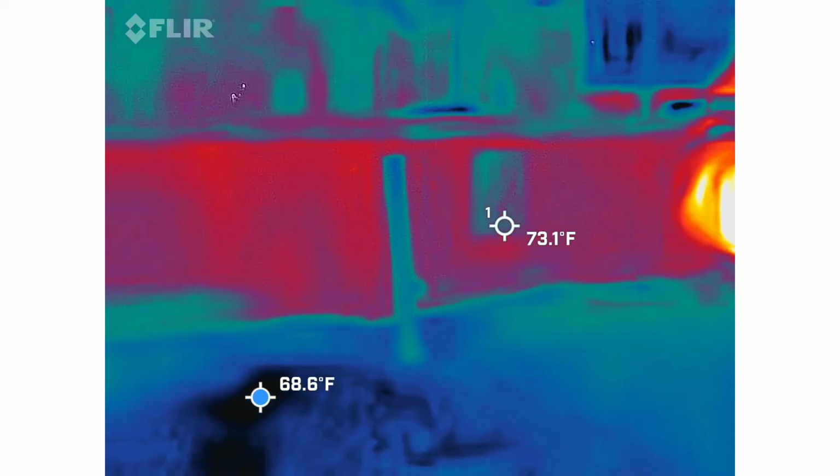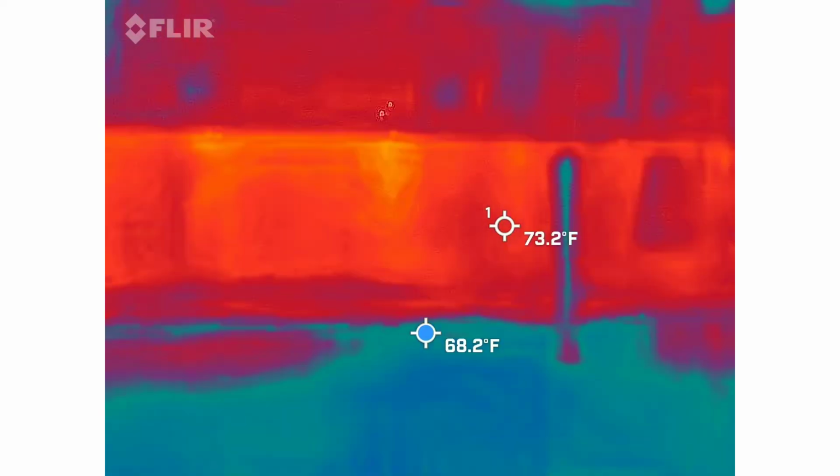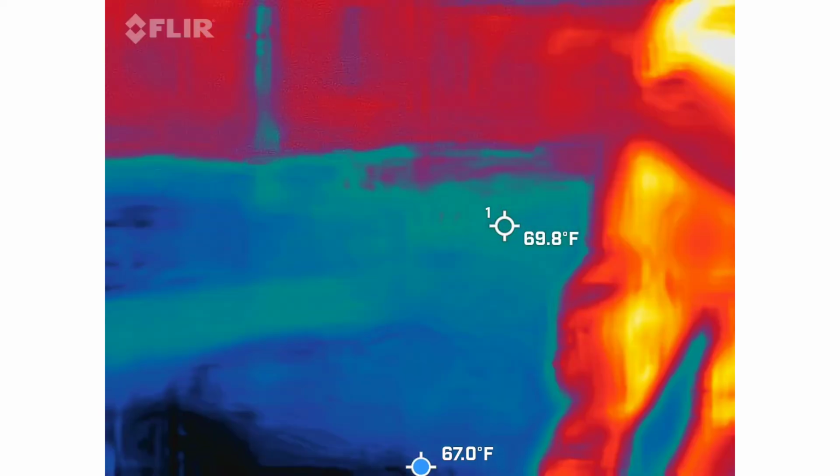Everybody's going to be able to walk around, but I am going to show her how to use that motion sensor.